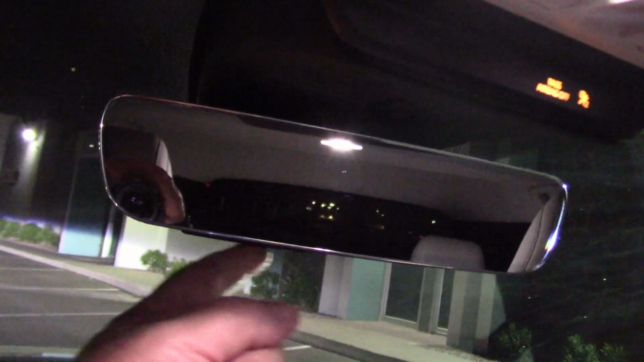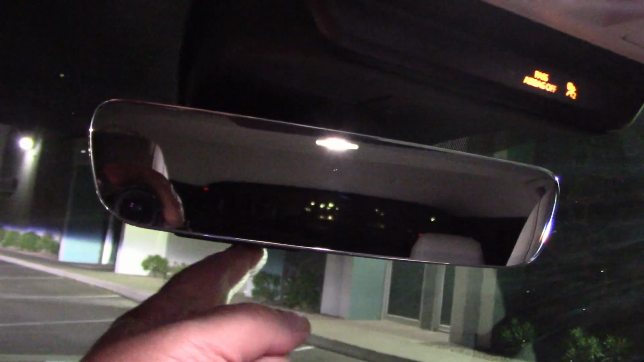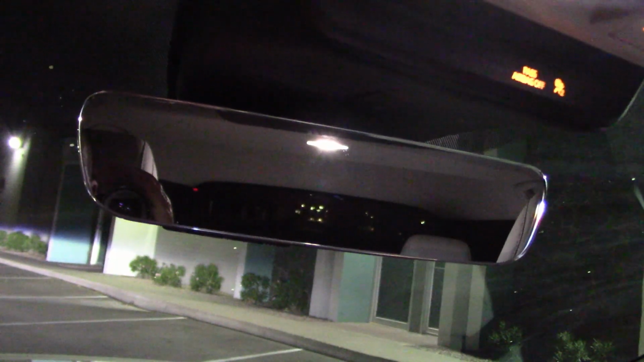And it would be nice if we had a button to disconnect the auto-dimming mirror. I don't like these when I'm driving in heavy city traffic, it blacks out the mirrors, but we don't have a button. But if you put a piece of tape over the sensor hole, that's right here, you can turn it off that way. That's what I do.